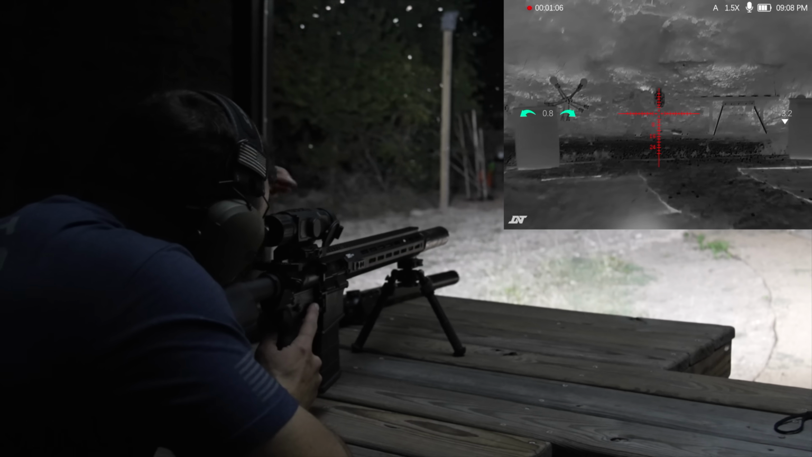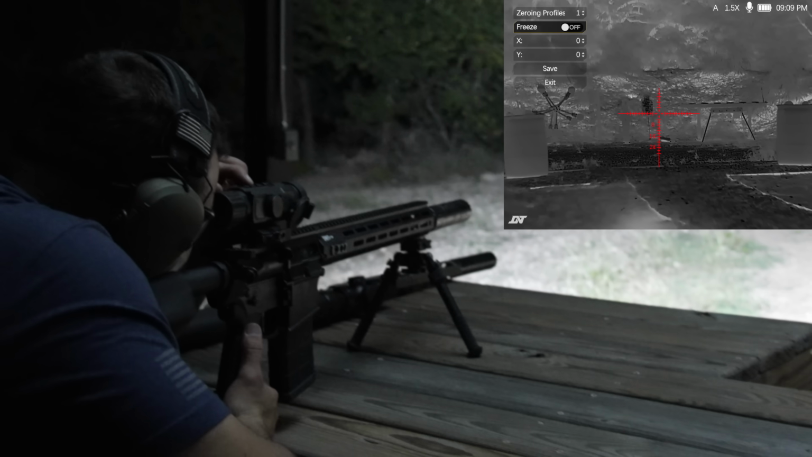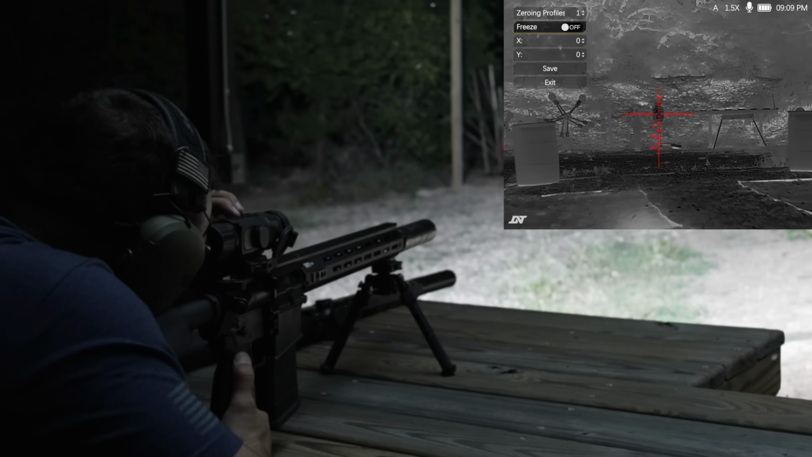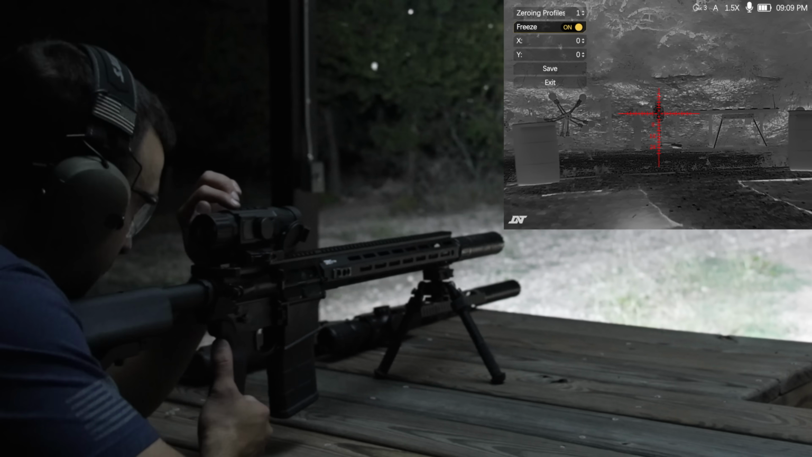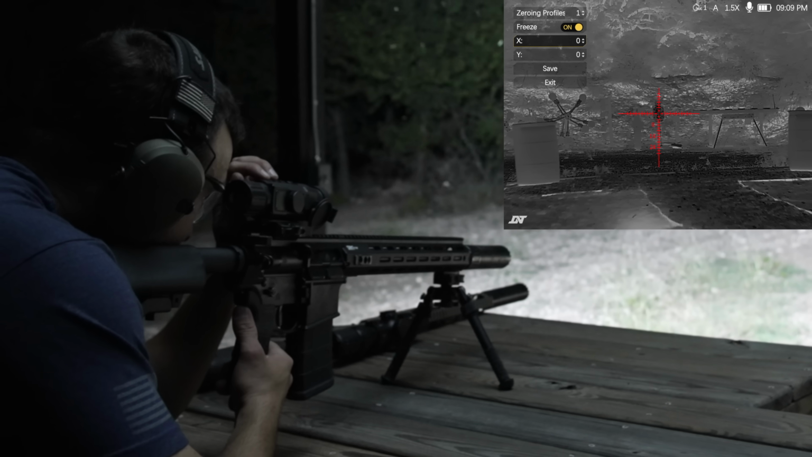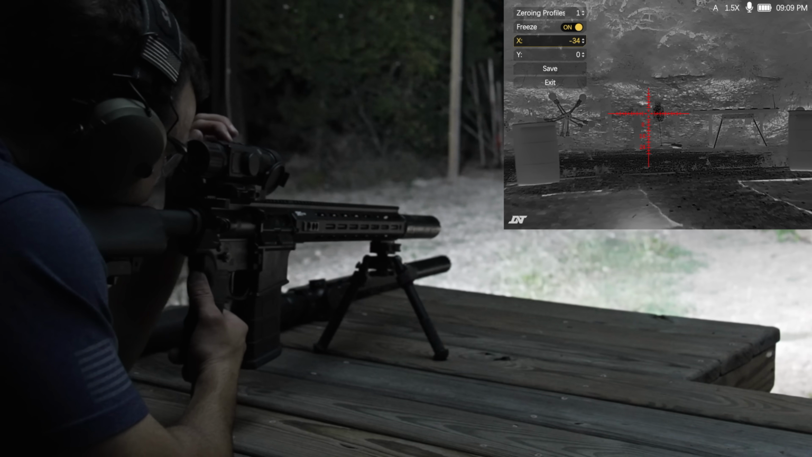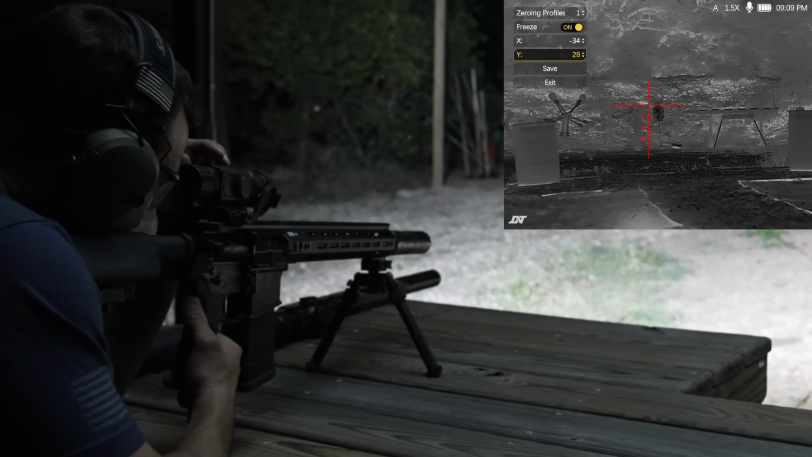All right, and so we were top left, zeroing. Let's go ahead and enable freeze. I'll probably be off a little bit. I think I was holding right about here. So we froze the image. So now I can move around all I want. I could get comfortable, whatever, go to my X-axis and pretty much move this right about here or so. Go to the Y. If I'm off, I'll be close enough to hopefully hit steel.